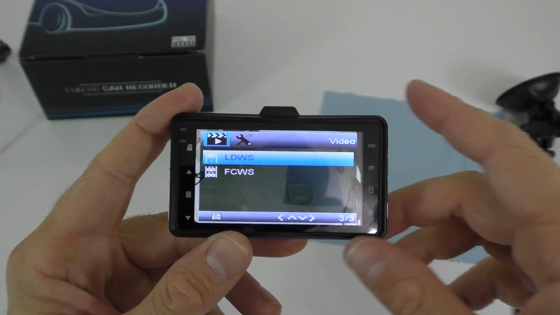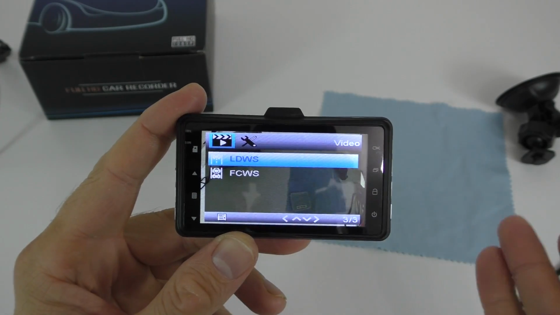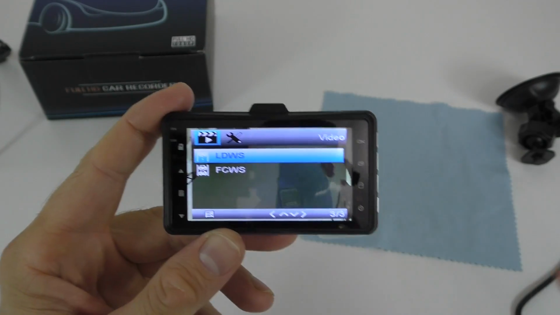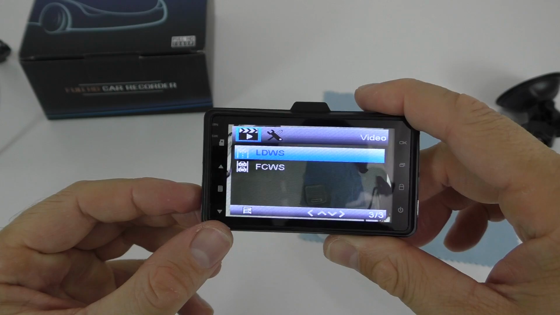Lane departure system, basically whenever you're driving and the camera sees the lanes, if you're crossing the lanes it will make a beeping sound, so you can go back into your lanes. I don't actually use this at all.